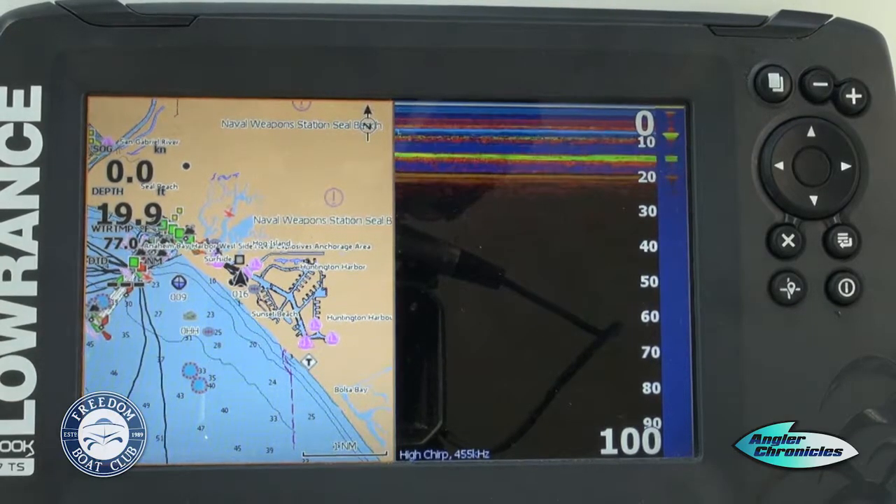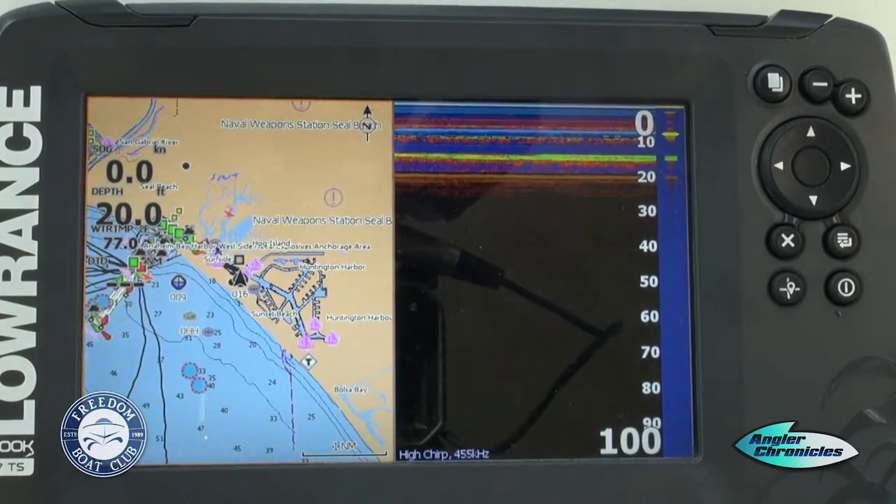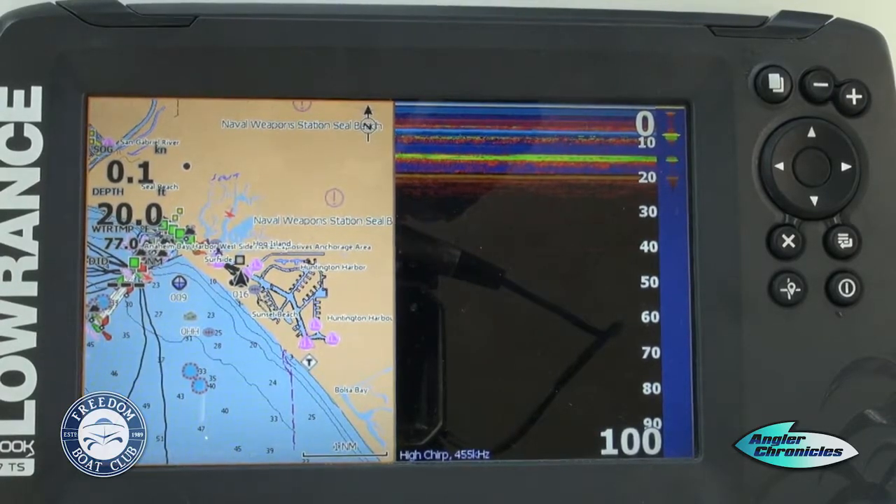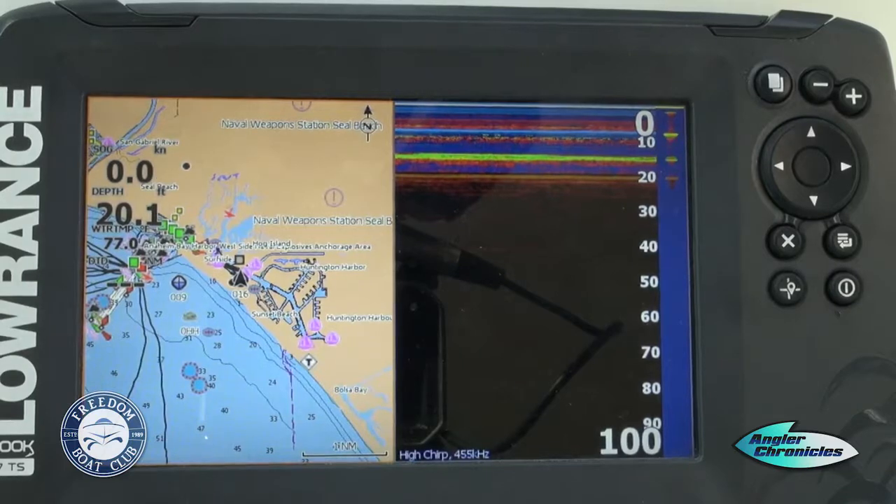Obviously, this unit will get multiple use, and we have some great features in this particular unit that allows you to record trails, create a route. What's important also is as you get familiar with the unit and you go out for the day and you had a great day and you want to save all that information, you can virtually load that SD card and upload it to that card and save it for your next trip, your next boat, wherever you're going with Freedom Boat Club.